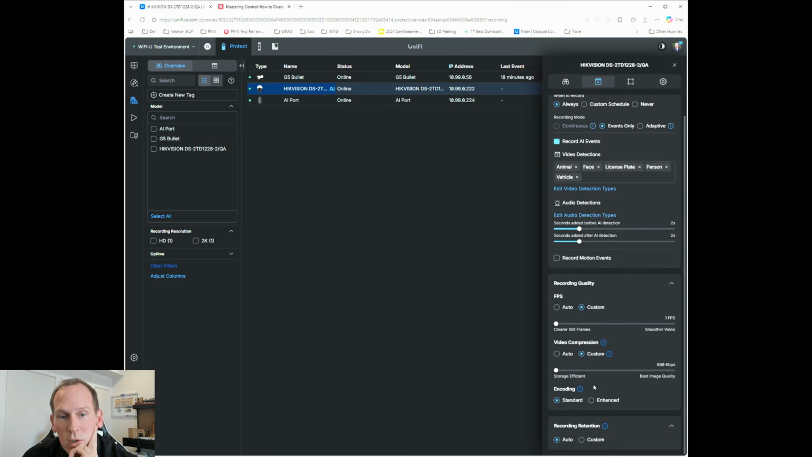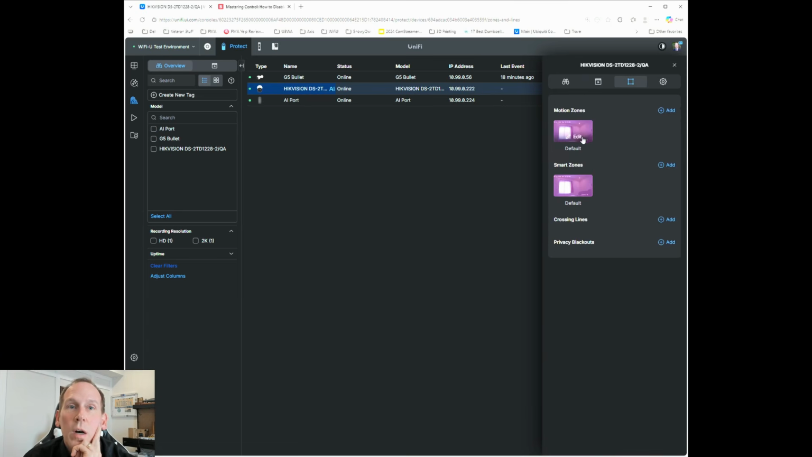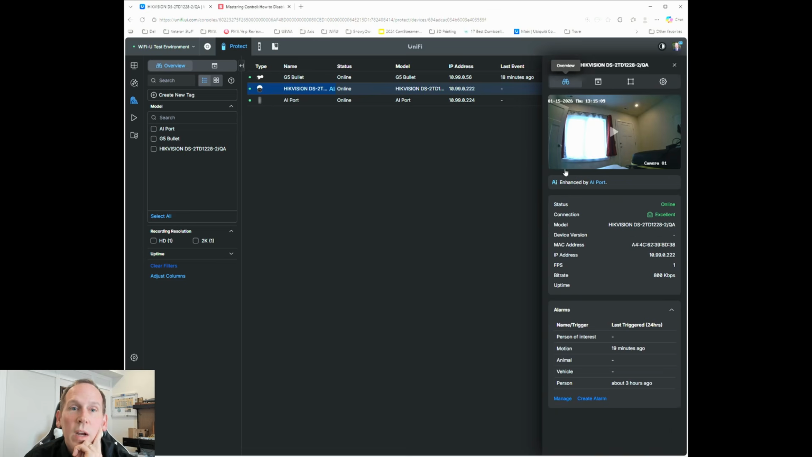Taking a look here, looks like I got all my different options. You can see I can actually do license plate detection with it. How good it'll be, probably will leave something to be desired. But I've got all the right motion zones and everything like that. And yeah, everything seems to be working well there.